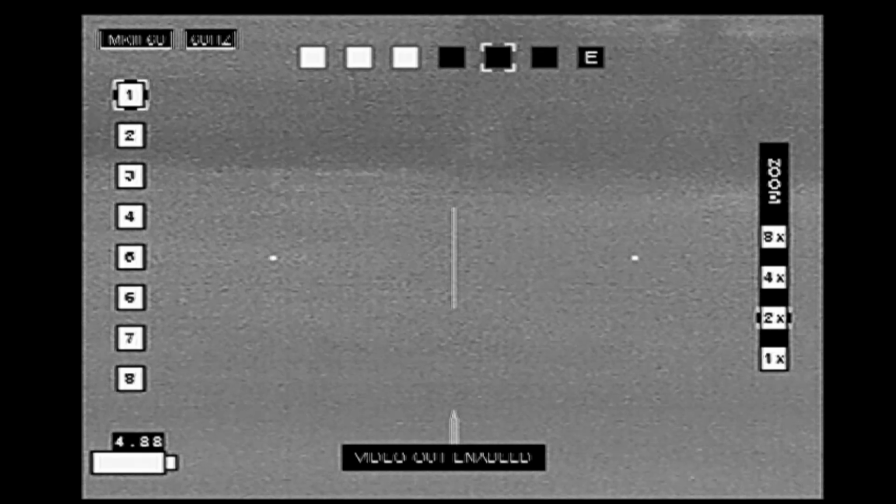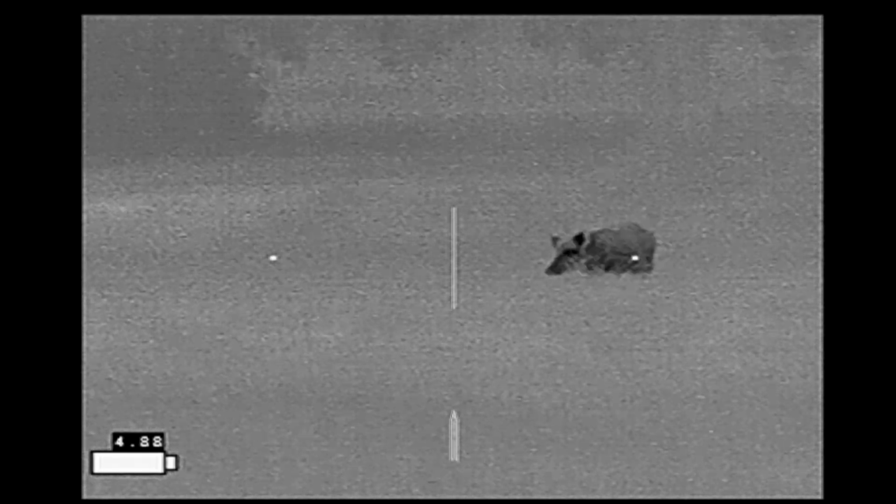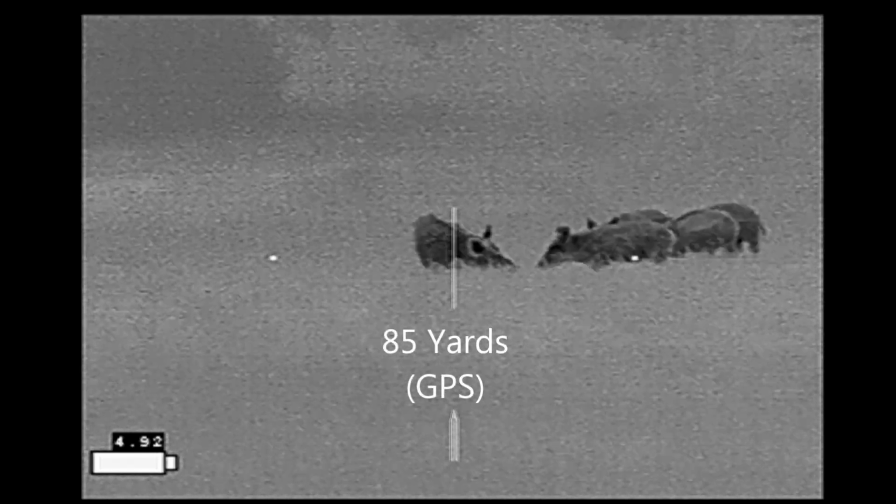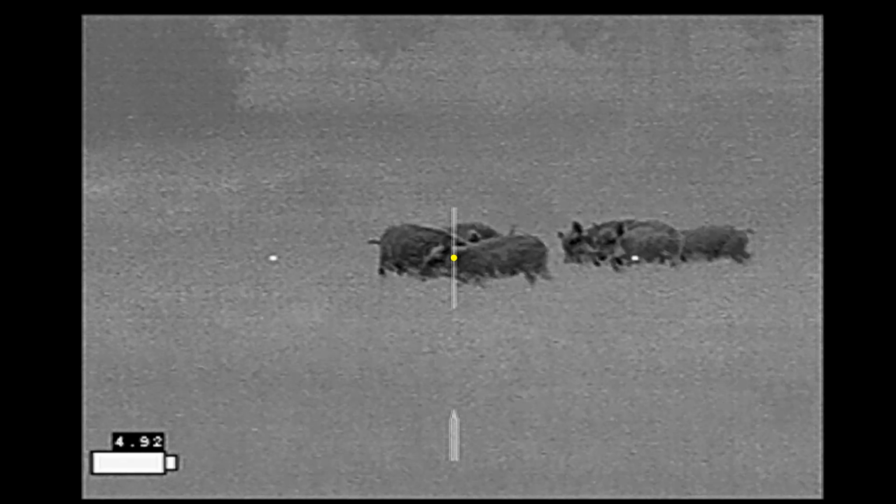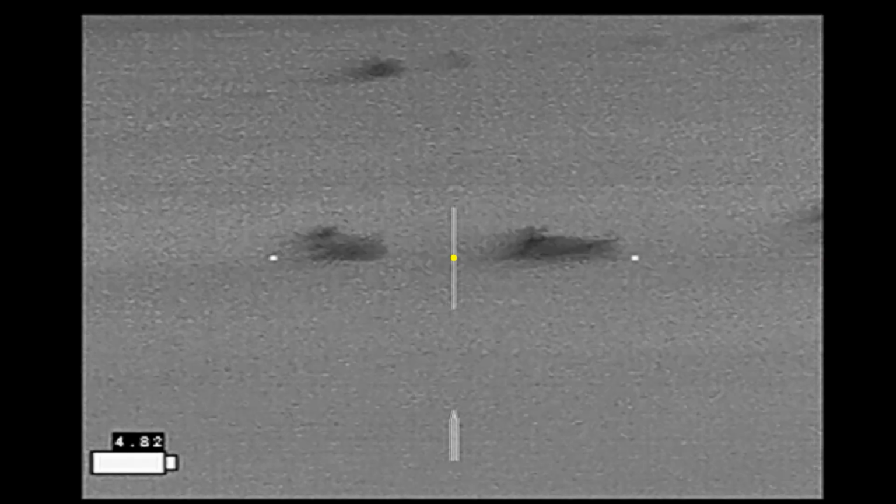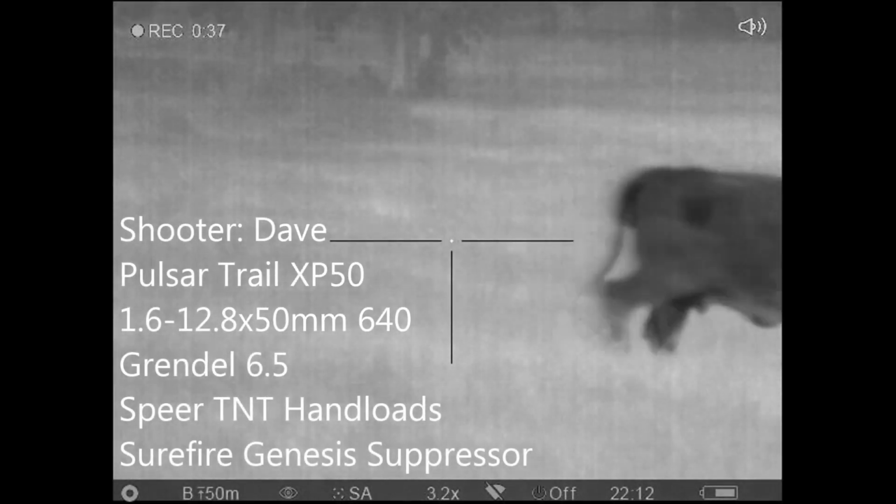A final check, make sure the cattle are staying out of the way. They're stationary. I am ready. Wait, okay. Here we go. Two shots of that hog and it went down. I missed the second hog. And the cattle were on the move again, and so we stopped shooting.